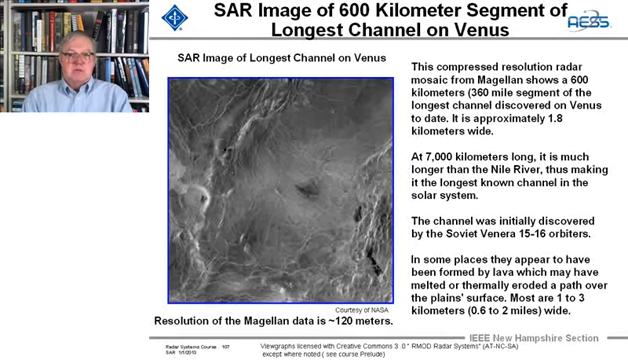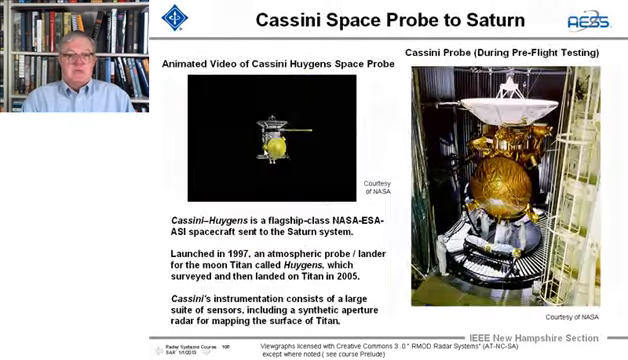It was originally discovered by the Soviets, and in most places it's 1 to 3 kilometers wide, and it may have been formed by lava, which may have melted or thermally eroded over the plains.